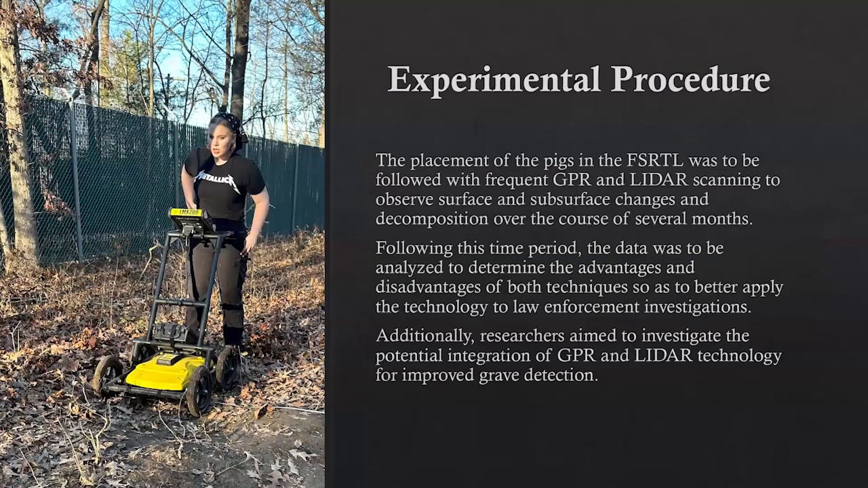Following the placement of the pigs in our body farm, we completed frequent GPR and LiDAR scanning to observe surface and subsurface changes and decomposition over the course of several months. Following this time period, the data was analyzed to determine the advantages and disadvantages of both techniques so as to better apply this technology to law enforcement investigations. Additionally, we looked at investigating the potential integration of GPR and LiDAR technology for improved grave detection.